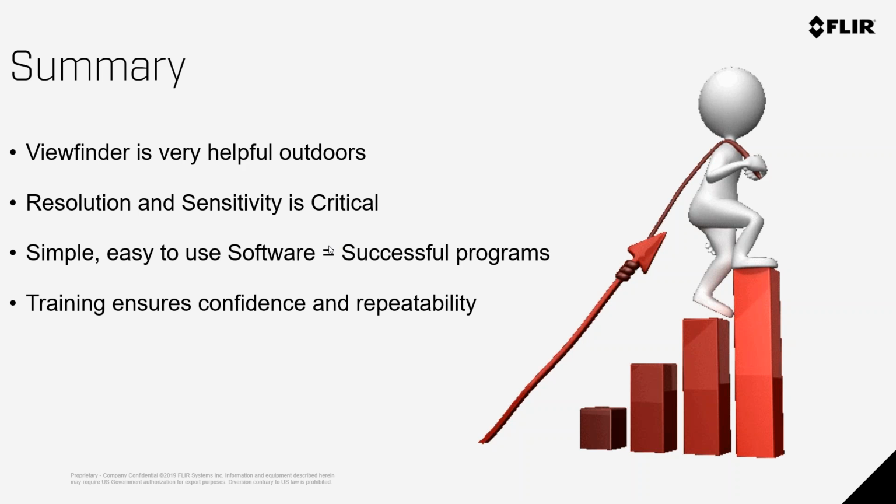And last but not least, training ensures confidence and repeatability. As we talked about, we want to ensure the excellence of the program. At FLIR, nothing makes me sadder than customers buying cameras, then the person has left, and now it just sits in the closet. We want to see those cameras used every single day. If someone's going out to take a voltage measurement and you're not using the camera, you should. Because if you're taking a voltage measurement, you're looking at live equipment, and that camera could see that hot spot before that operator touches something.